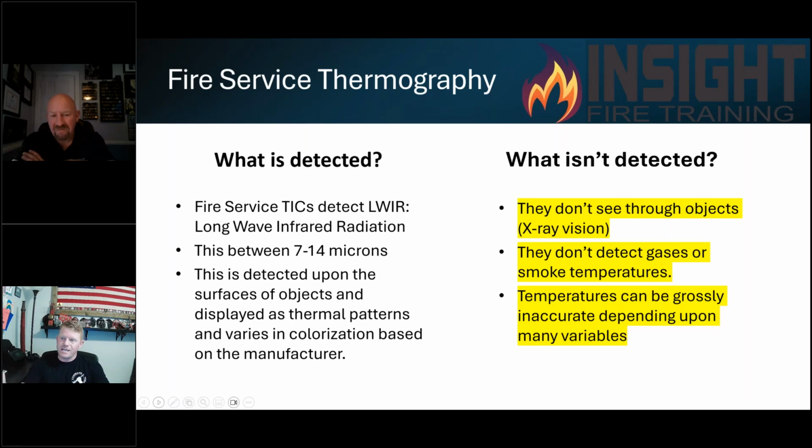What you see is massive amounts, hundreds of cubic feet per second or per minute, of different types of chemicals coming out of these batteries that we won't see on the camera. You scan up and you see very extreme heat signatures, but you pull it away and you just see this big cloud.